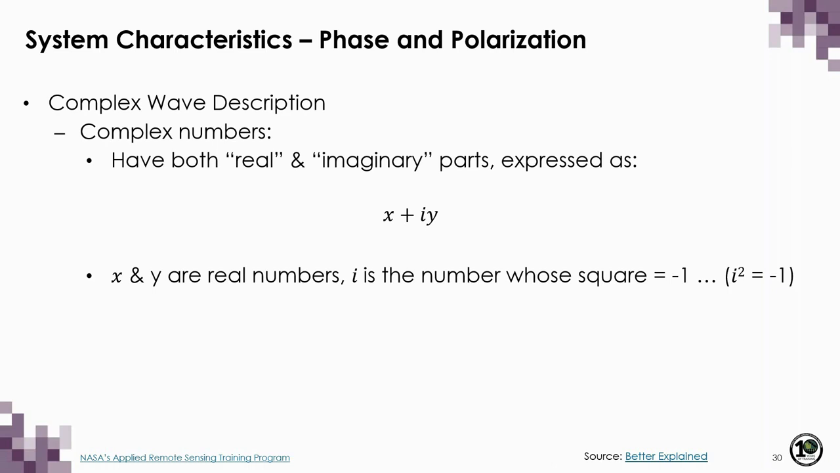So every complex number has both a real value and imaginary value, expressed using the following equation, where x and y are real numbers, and i is what's called the imaginary unit, or the number whose square is equal to -1. Sometimes the symbol j is used instead of i, which is more often the case in electrical engineering, while i is more common in physics and math. And the reason why it's called the imaginary number is because i is not defined. You just have to imagine what it is.